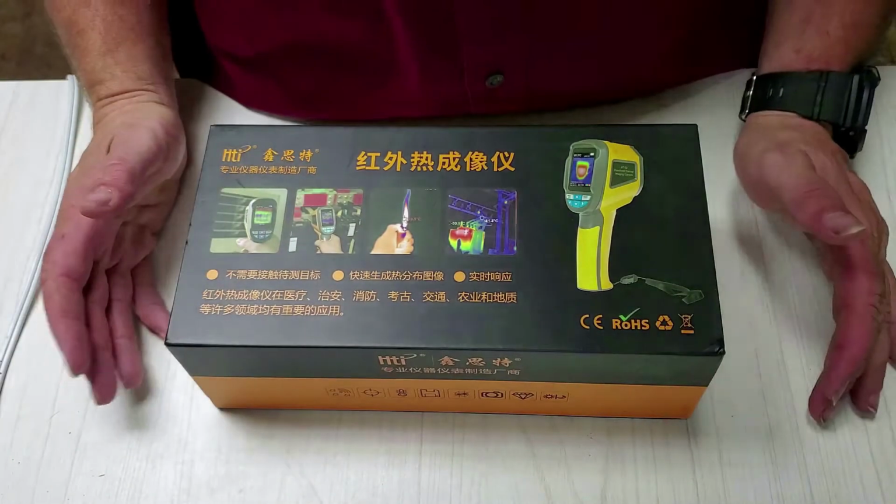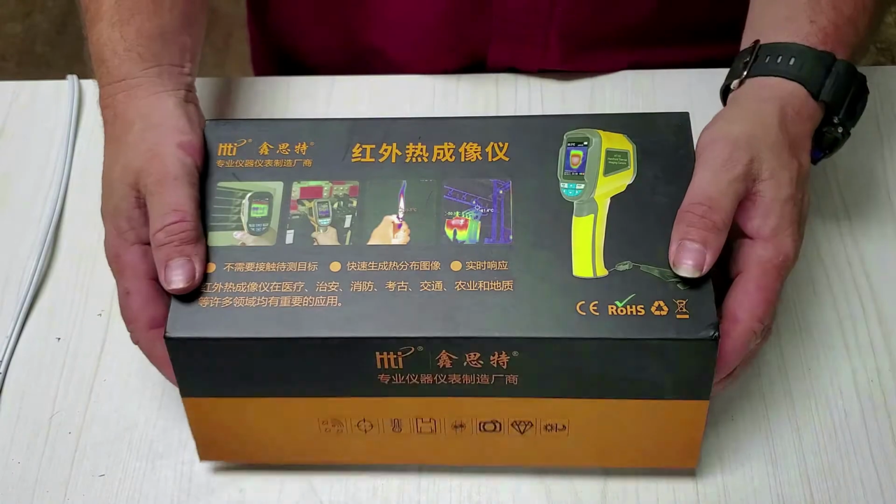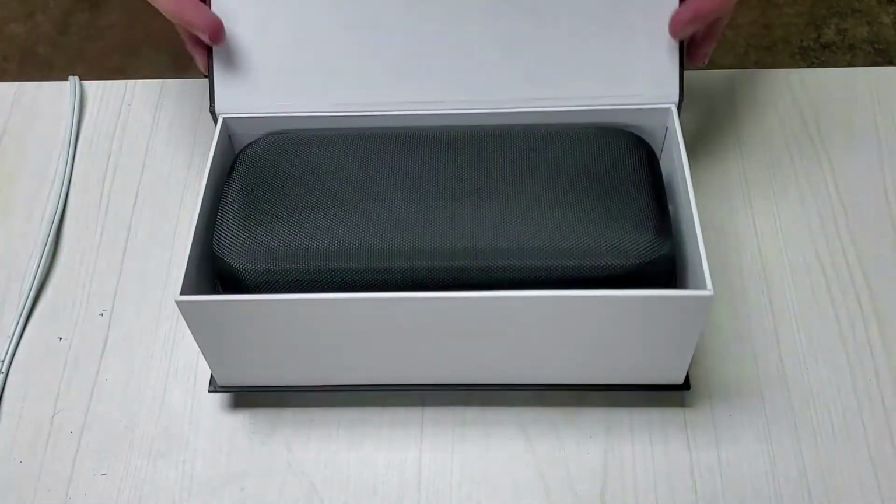That's right, we got something new. Thermal camera for hive removals. I haven't even opened the box.